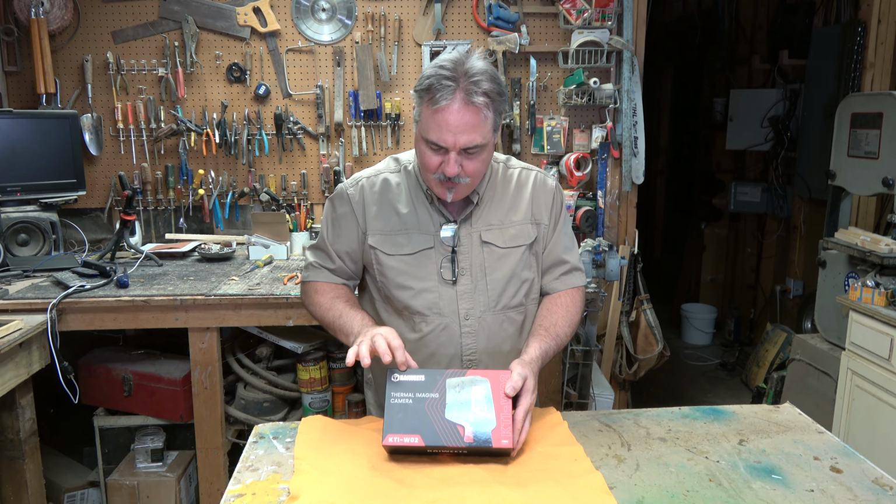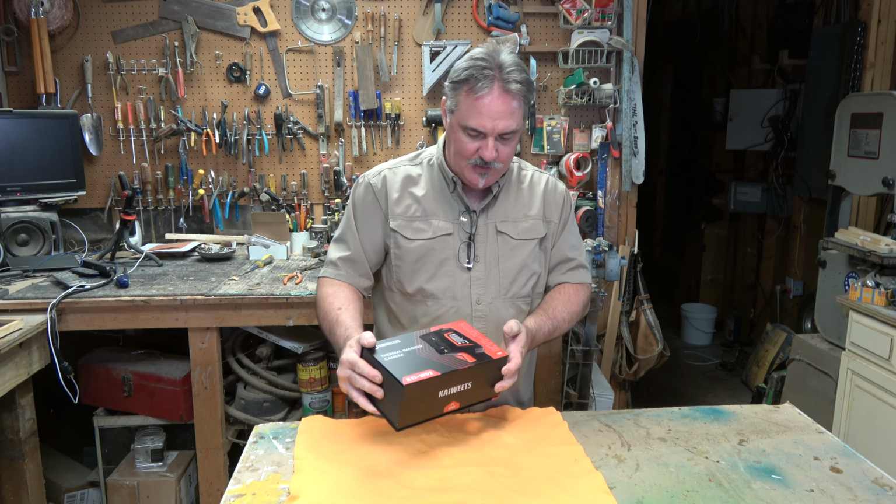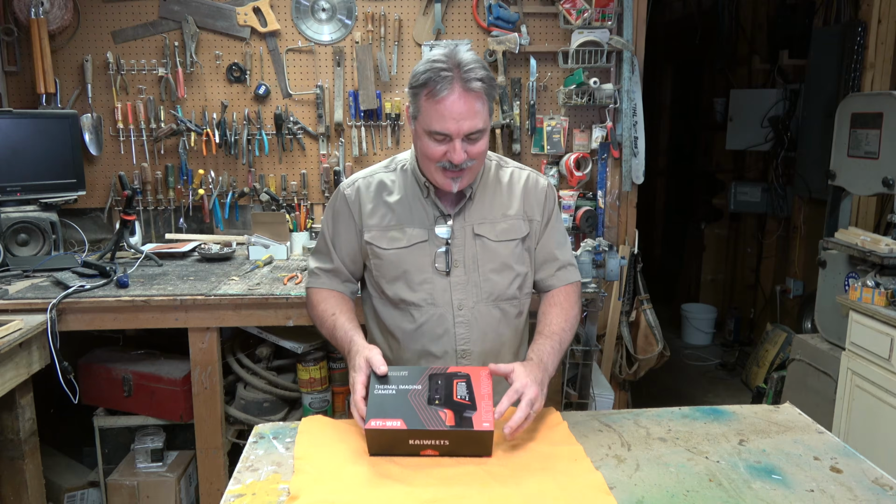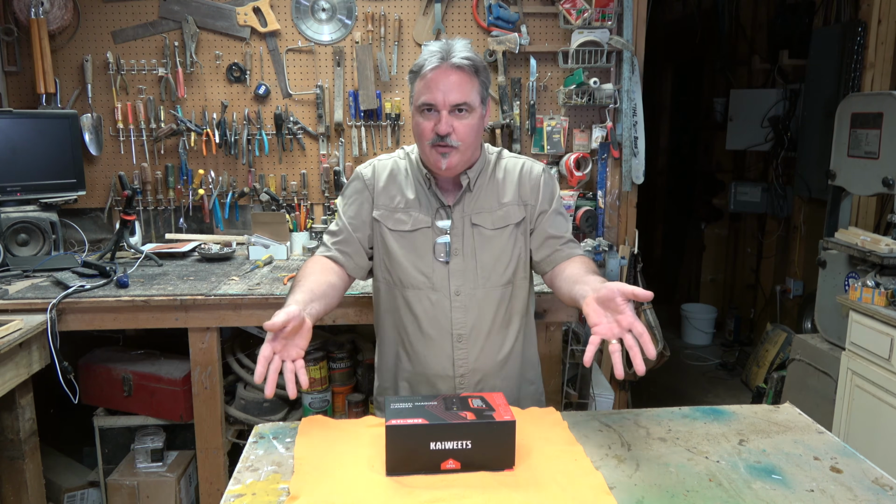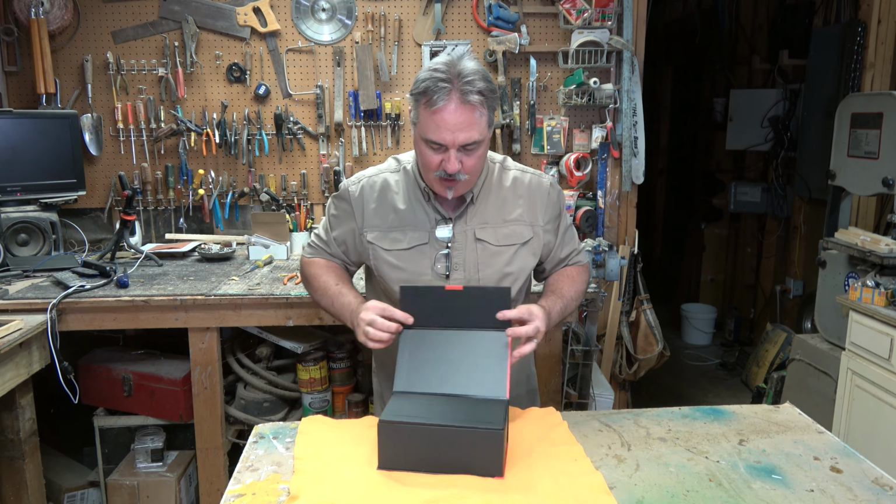This is a thermal imaging camera by Kaiweets. The model number on this is the KTI-W02. So if you are looking for it, you can find it. I will have a link below in the description. But let's get into this thing and see exactly what they have. We're going to go ahead and open it up.